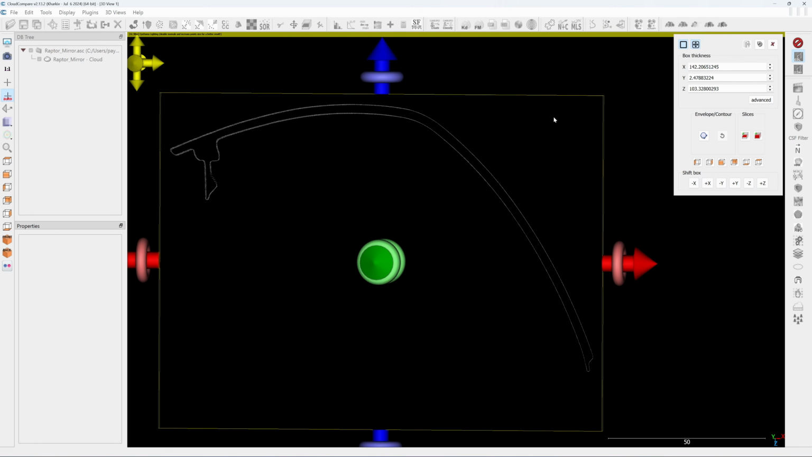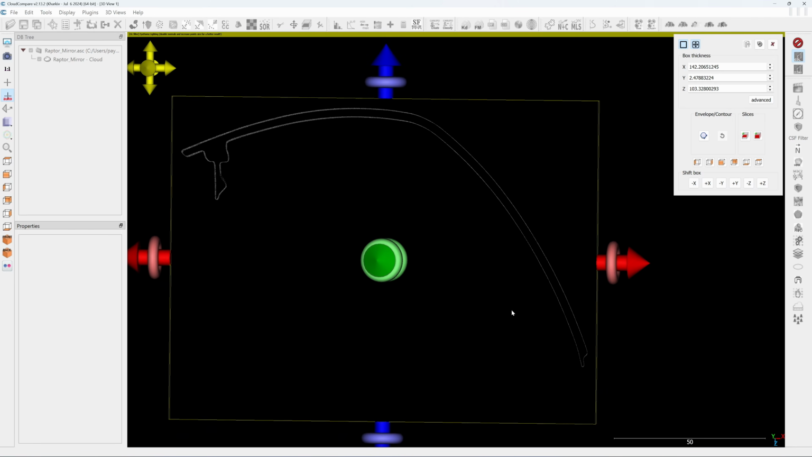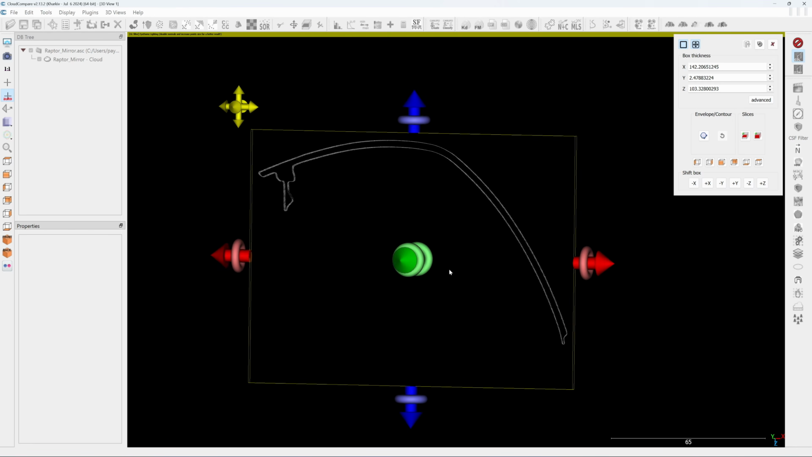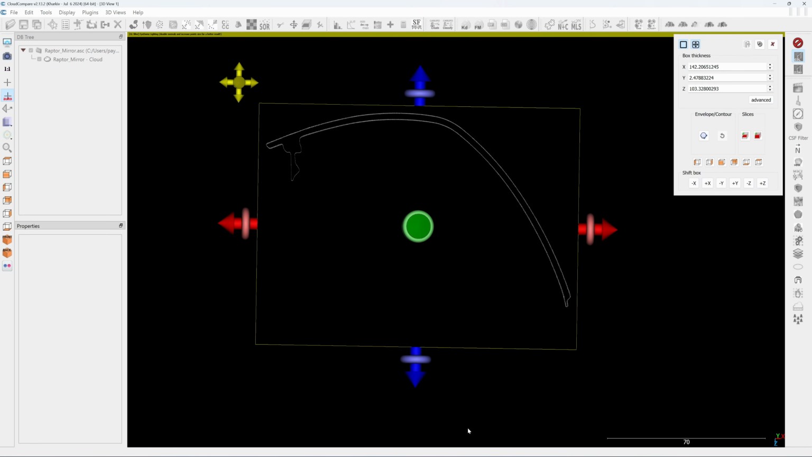Okay, you can see that the scan data is very clean and the wall is parallel. So the merging is successful. The Raptor original is capable of scanning a thin shell part like this with the updated software.